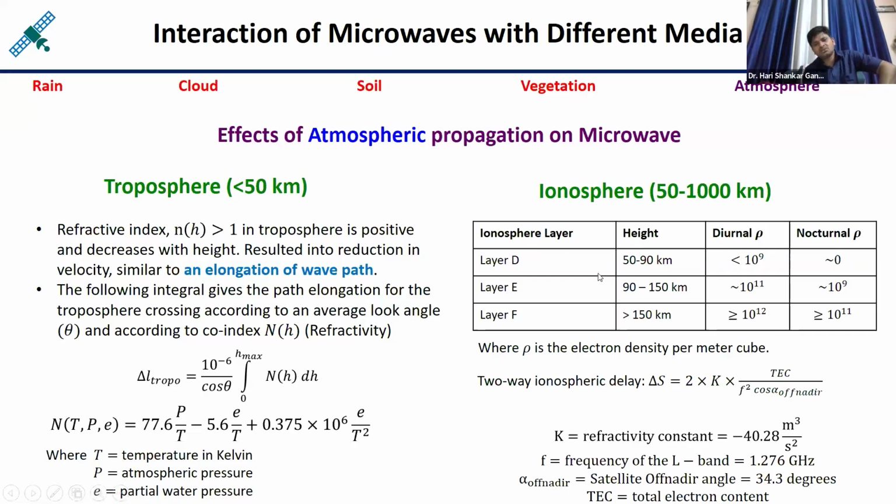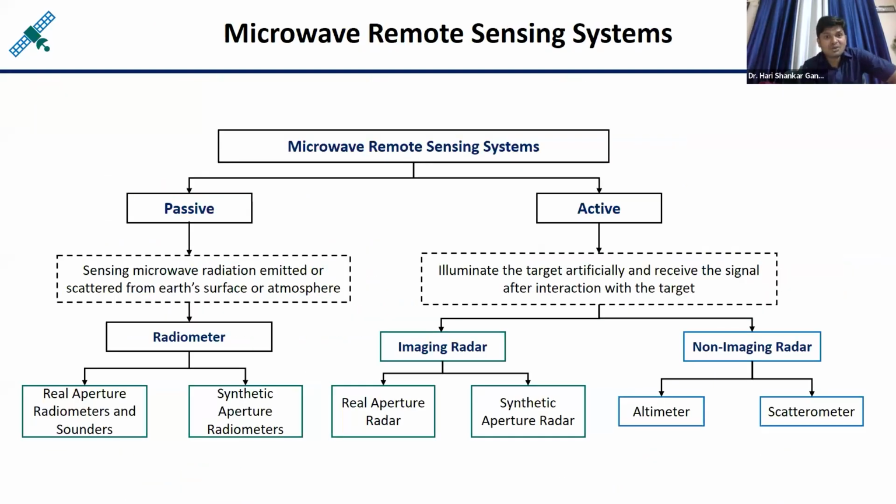In the same way, in case of the ionosphere, the total electron content, TEC, is measured, and based on that electron density, the total delay in the ionosphere can be estimated for the microwave portions of the electromagnetic spectrum. Now coming to the microwave remote sensing systems.